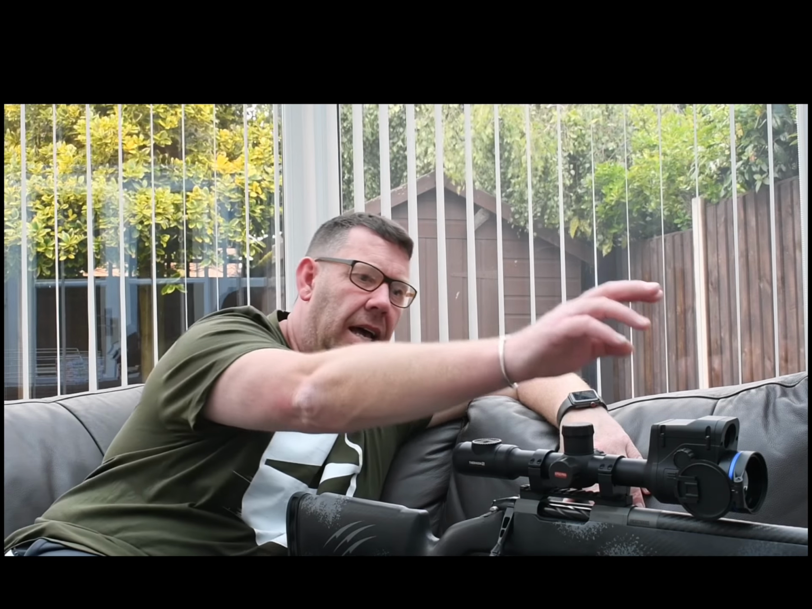The major difference here with the one that you can see is the LRF on the front or on the top of it. This is going to be a Marmite thing. Some people are going to like it, some people are going to hate it. It does change the look of the scope for sure,